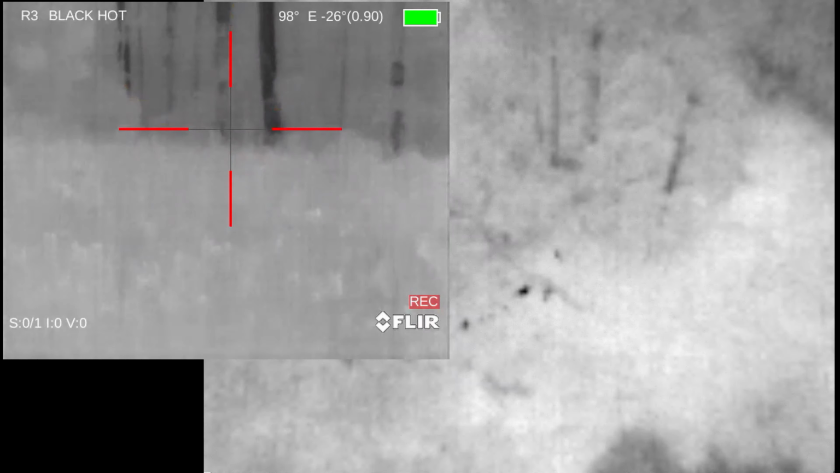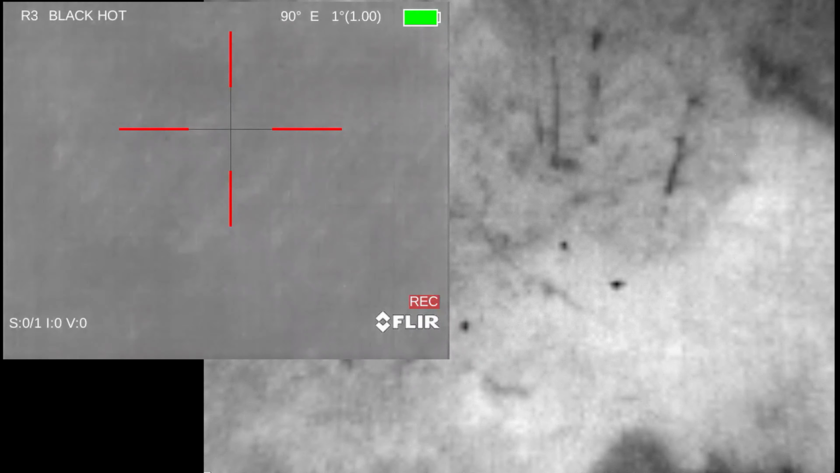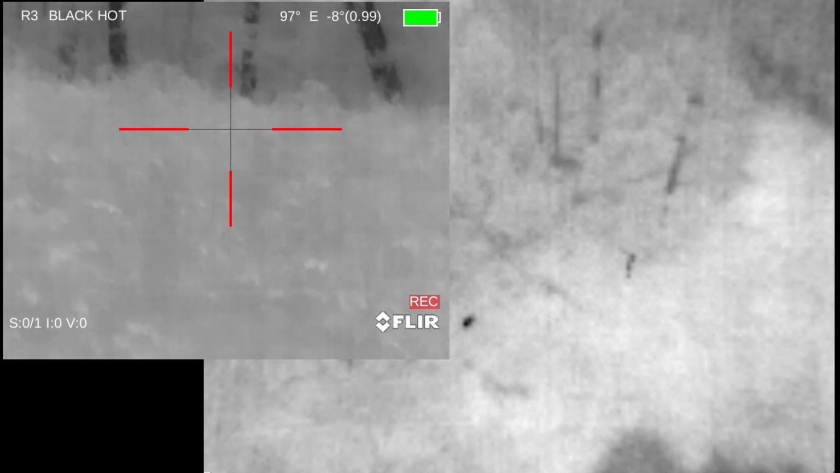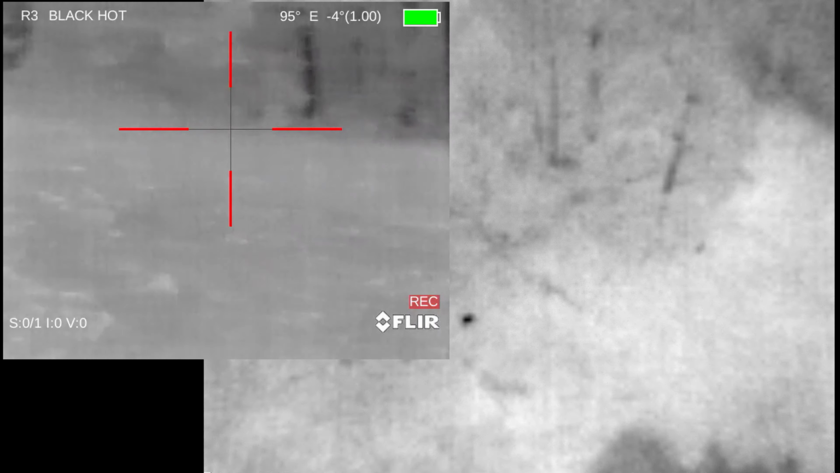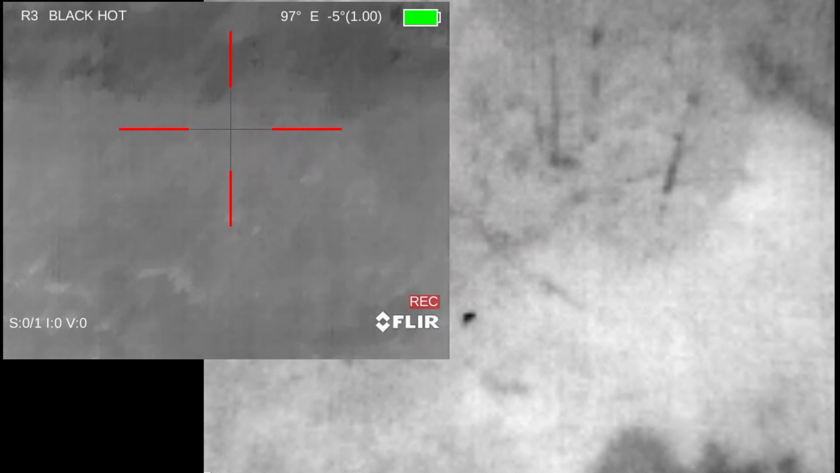So I take the first shot and I immediately start scanning to the right. I don't see the second pig that I was planning to shoot. You can tell from the drone footage that one of them just went straight to the left and got pretty close to us, probably 30 yards away, and it must have been under my scope, just in the grass. I didn't see it. It was pretty chaotic here.